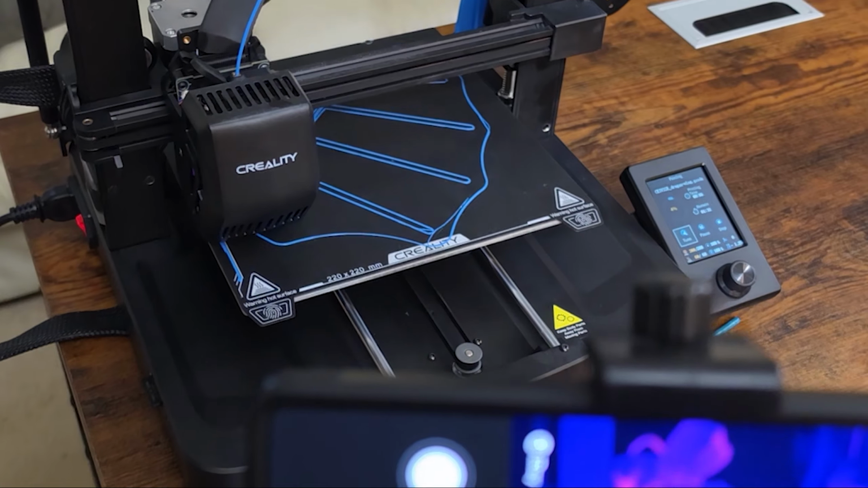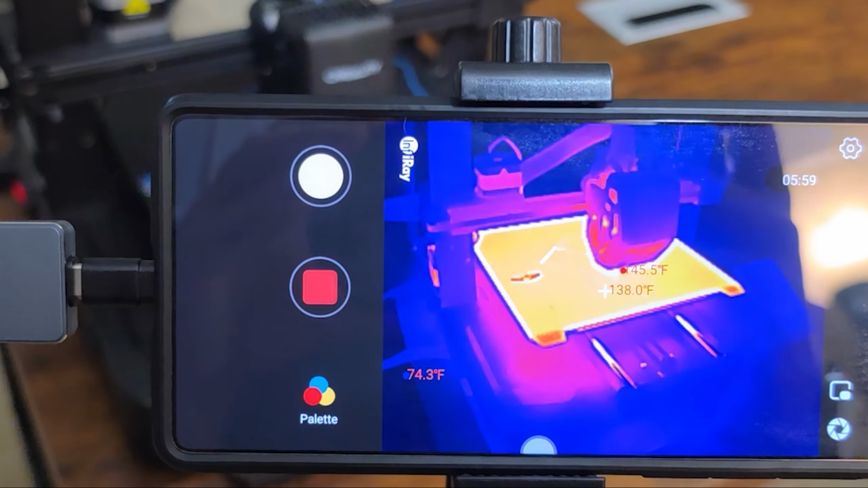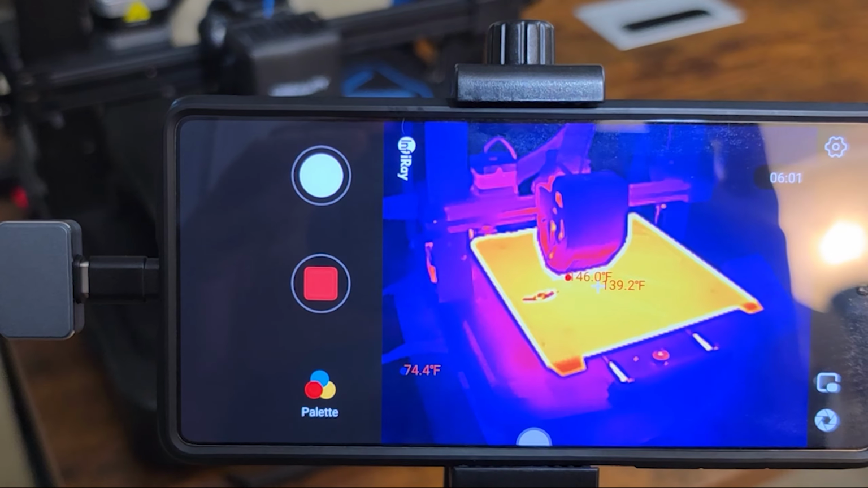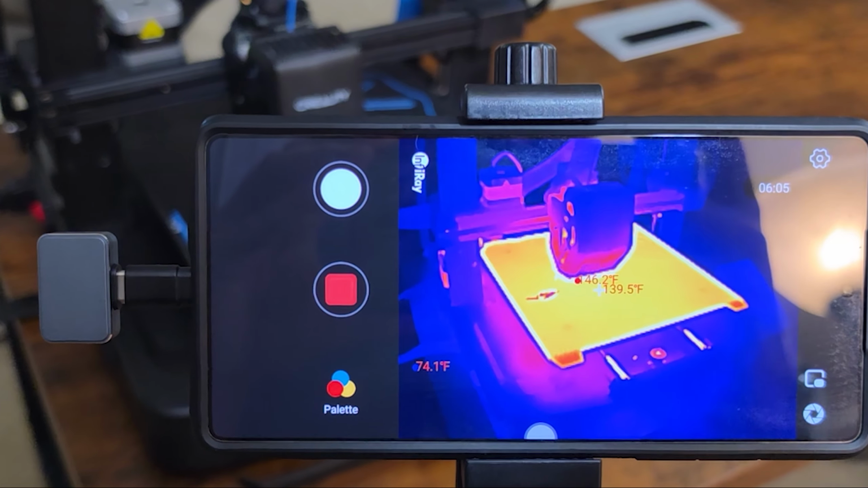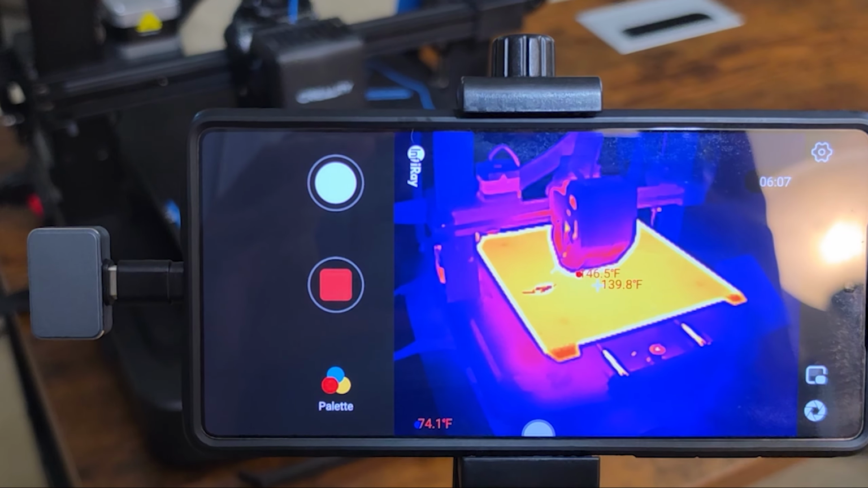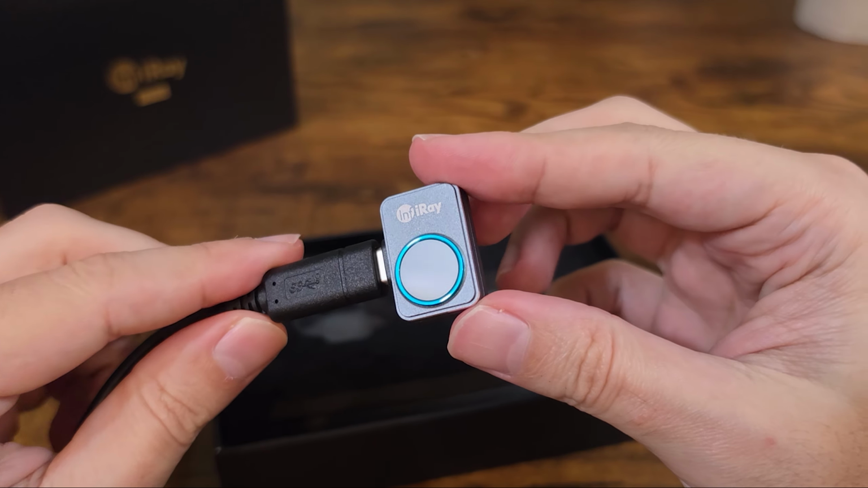That's where the InfiRay P2 Pro comes in. A 256 by 192 pixel thermal camera that plugs straight into your phone and is small enough to carry in your pocket. Nobody sent me this. I bought it myself for an ongoing project.